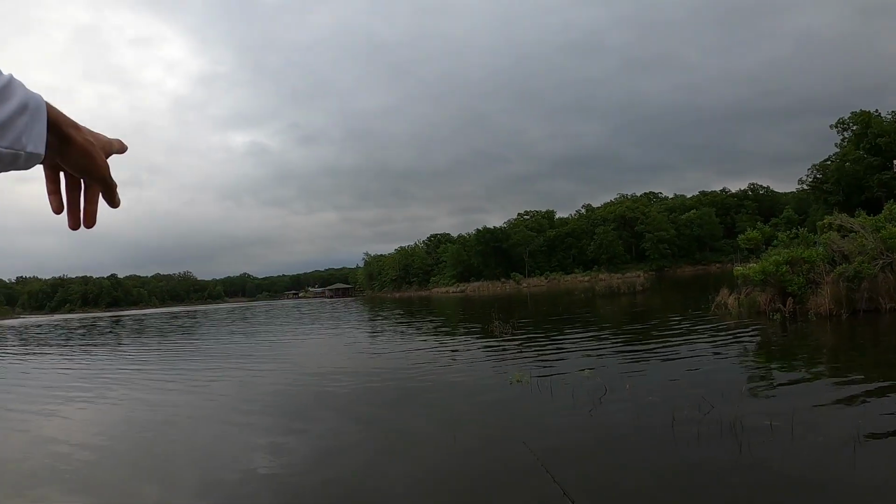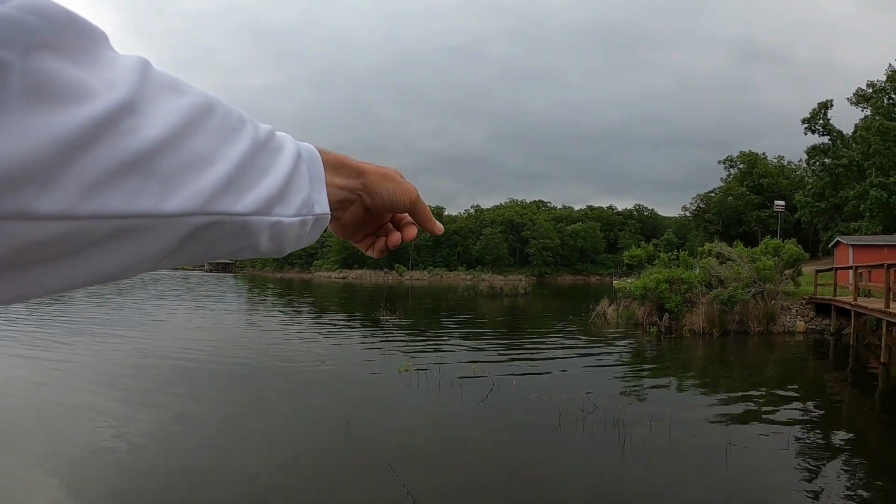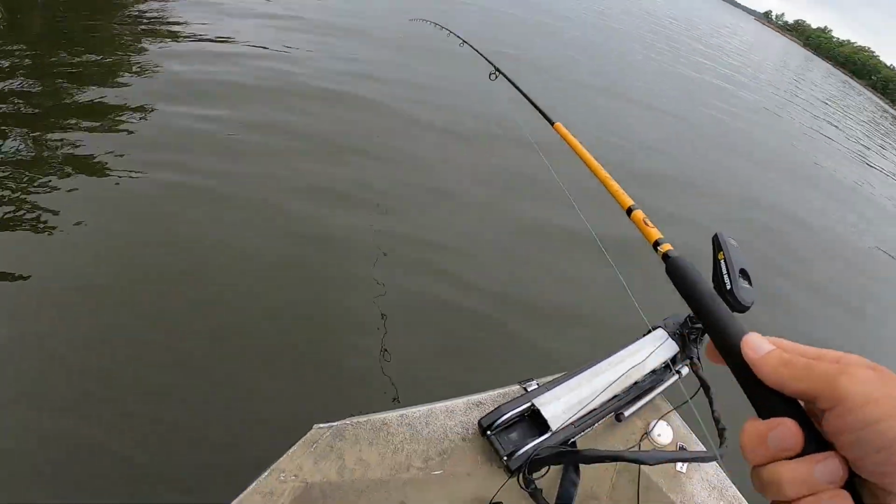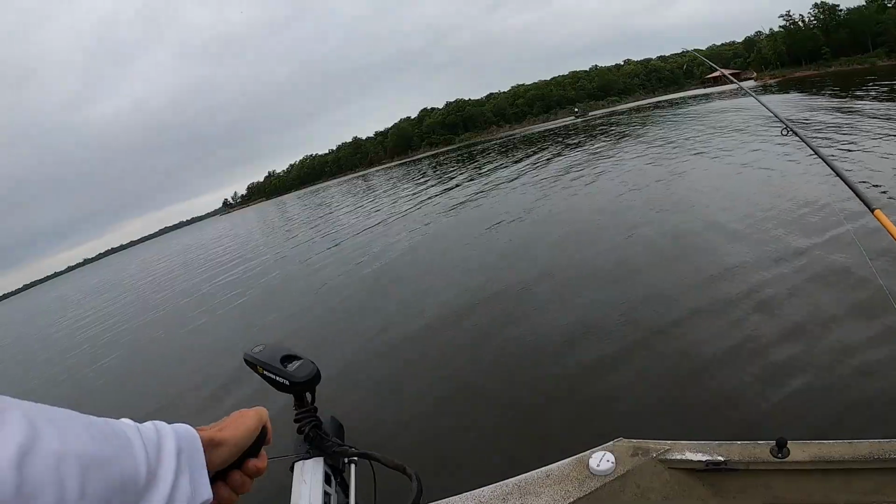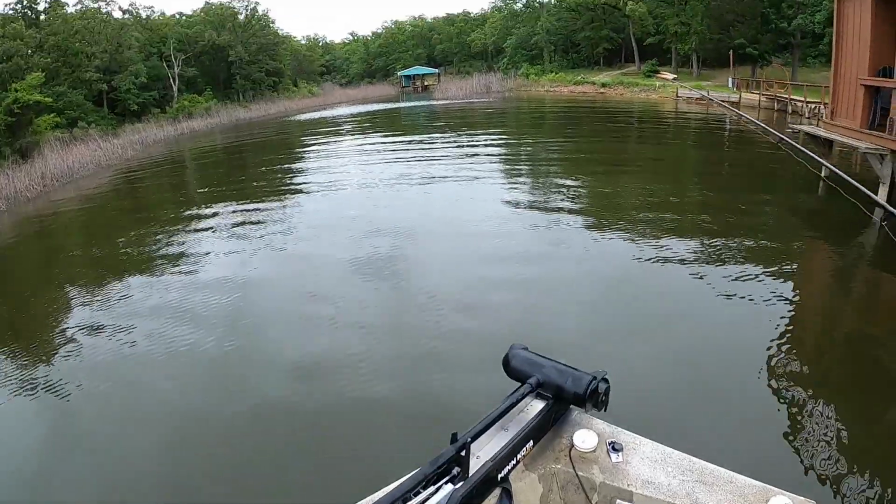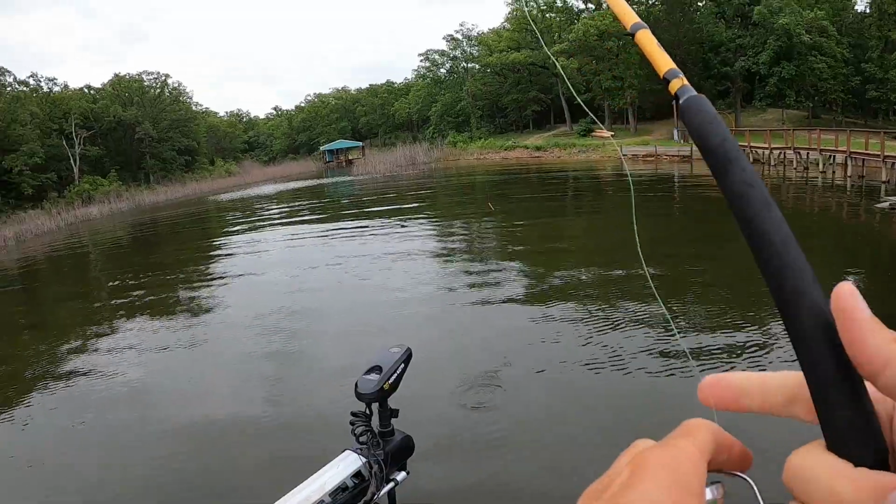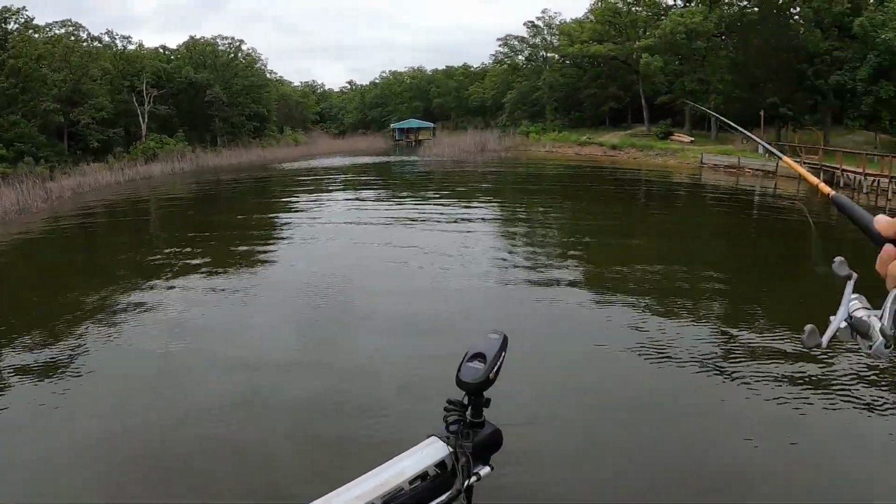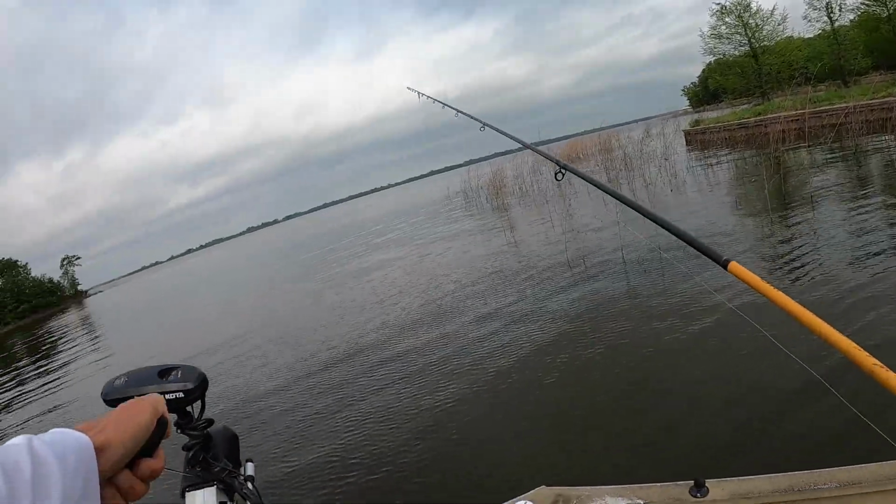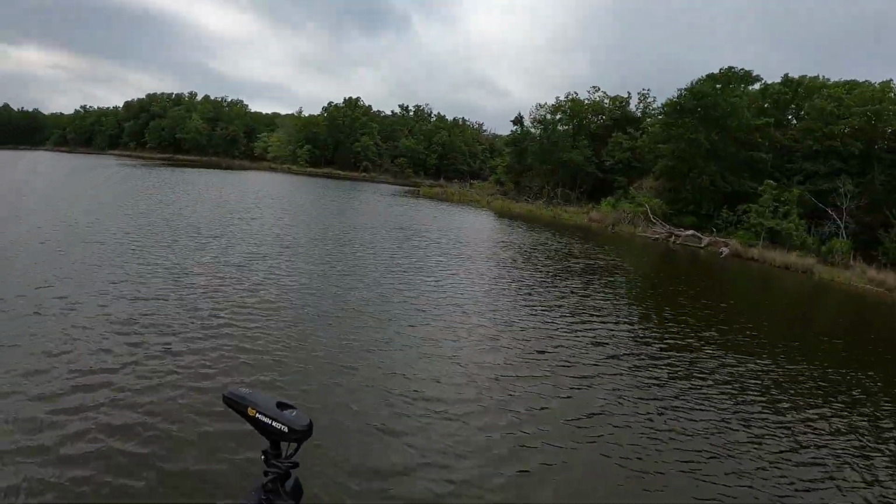Well, y'all, I fished this entire creek right here and caught one crappie, one drum, one catfish. That's not very encouraging. Well, it's on to the next spot. Maybe this place will be better. Well, we're off to spot number 3. Well, maybe this place has them in it.